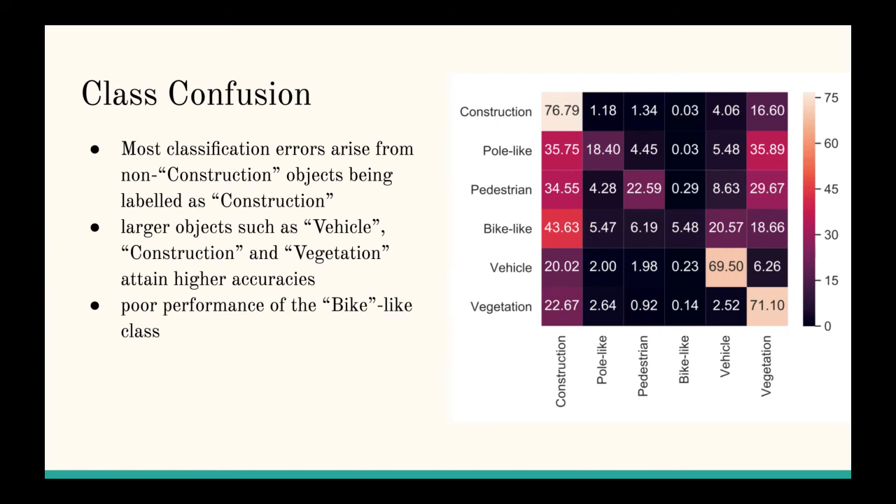We see that most of the errors arise from non-building classes, with the biggest classes like building, vegetation or cars having the highest accuracies. Interesting is the bike class. Indeed, it is mostly misclassified either as a vehicle, probably because of the position in the scene, so in the road, or as a vegetation or a construction class.